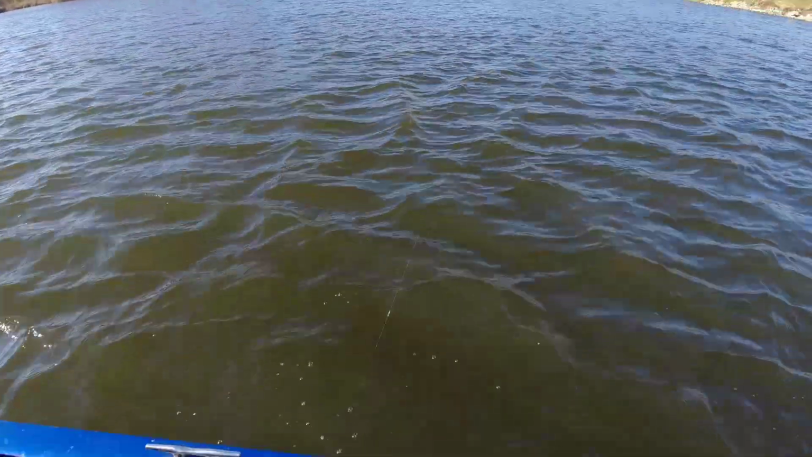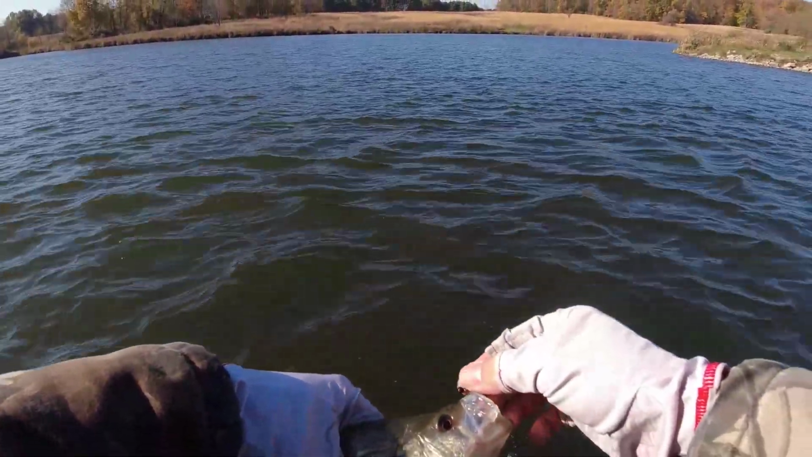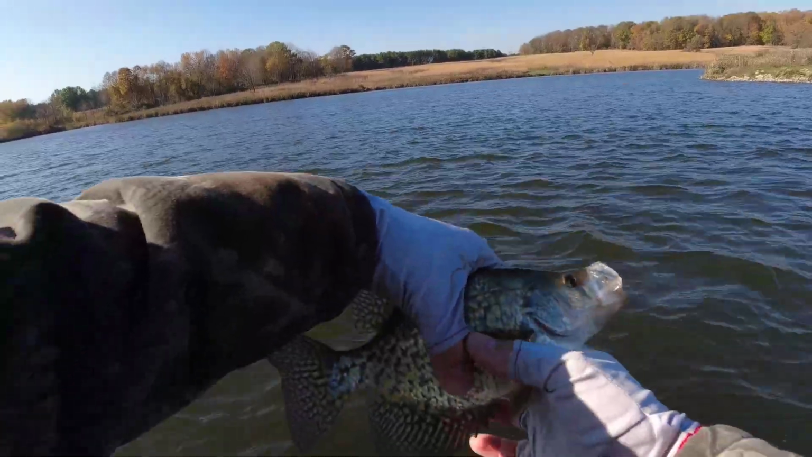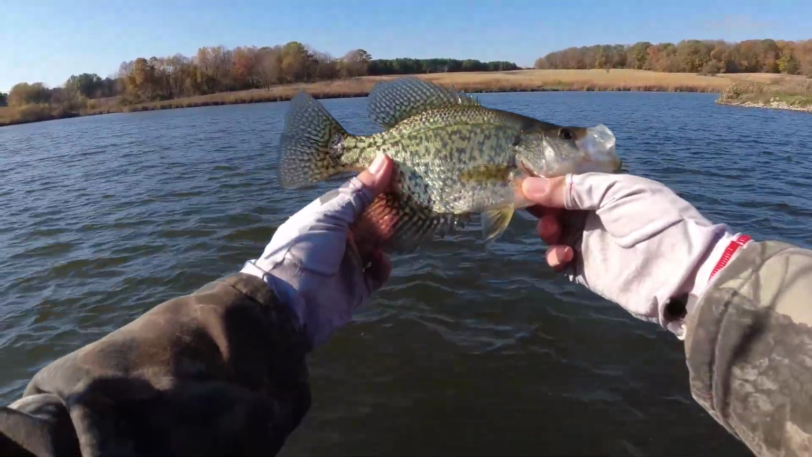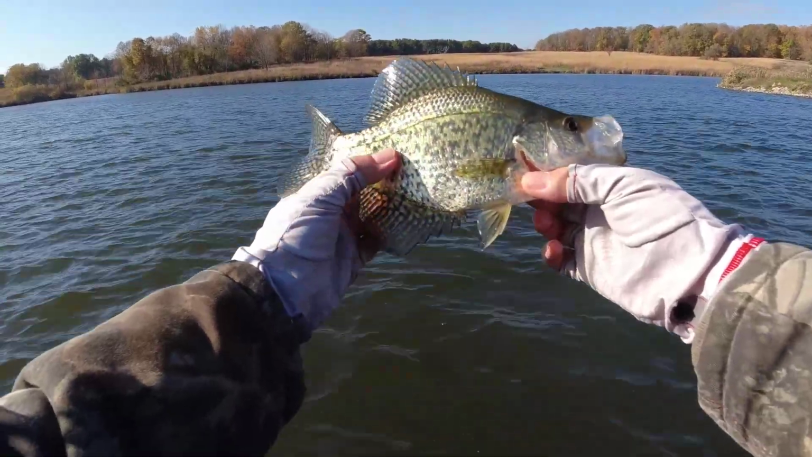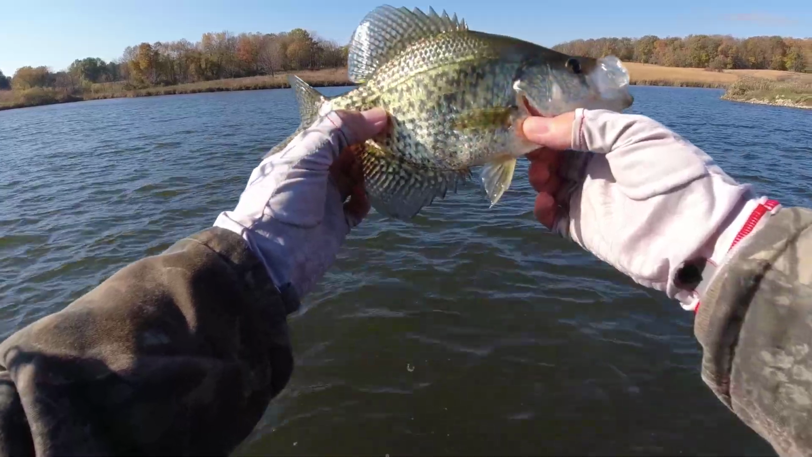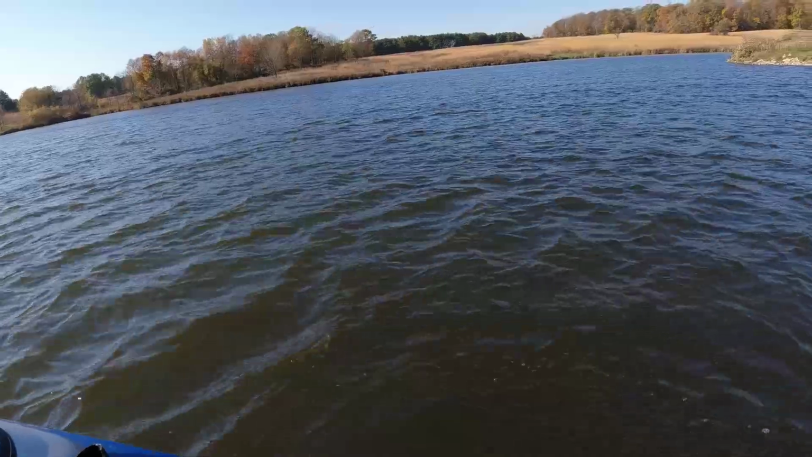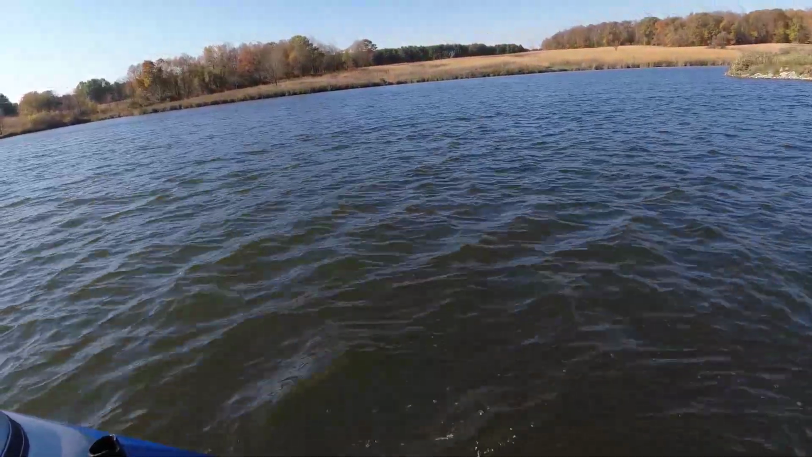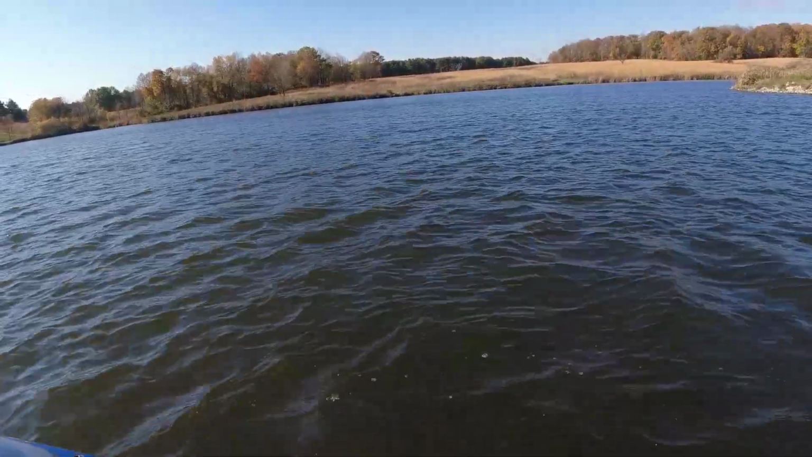I fished on this lake in the south for 2 weeks. I never caught a single 10 inch. Healthy fish, no parasites, no scars, no anything. Good health. If they don't catch him ice fishing, he'll be 11 inch in the spring and 12 in the summer.